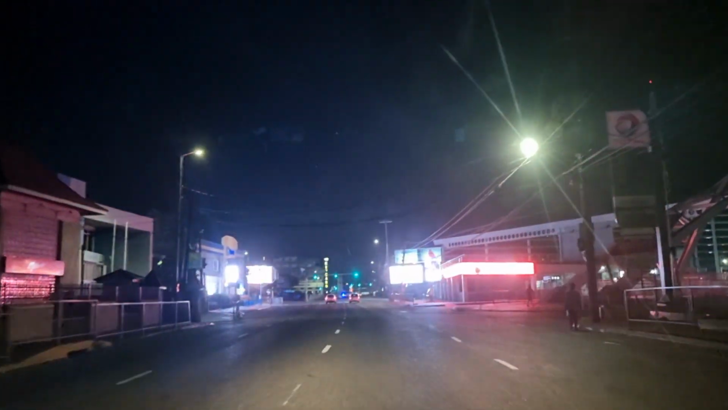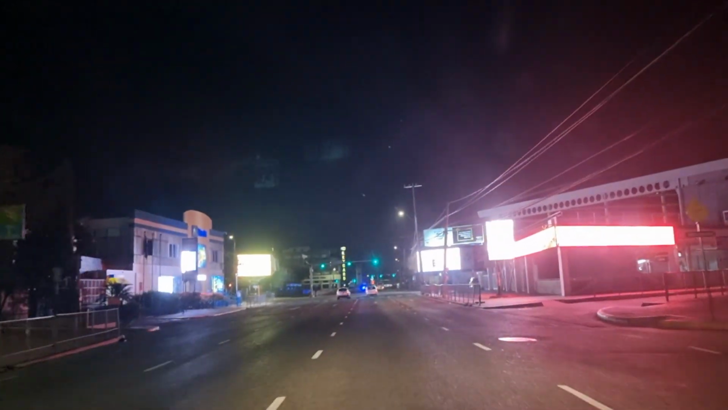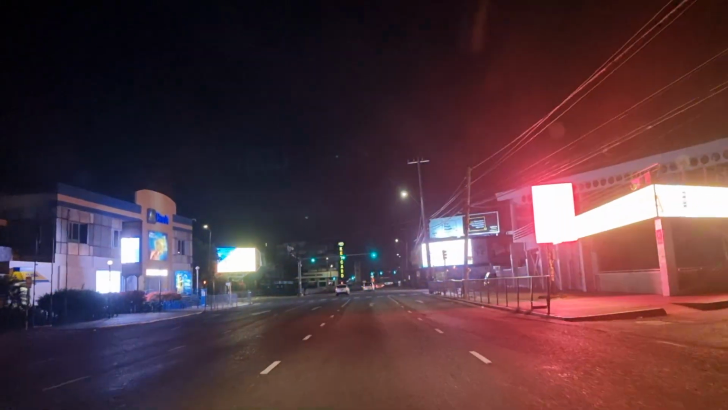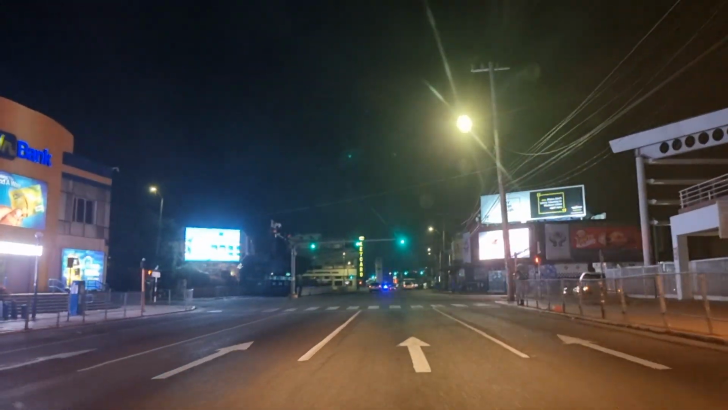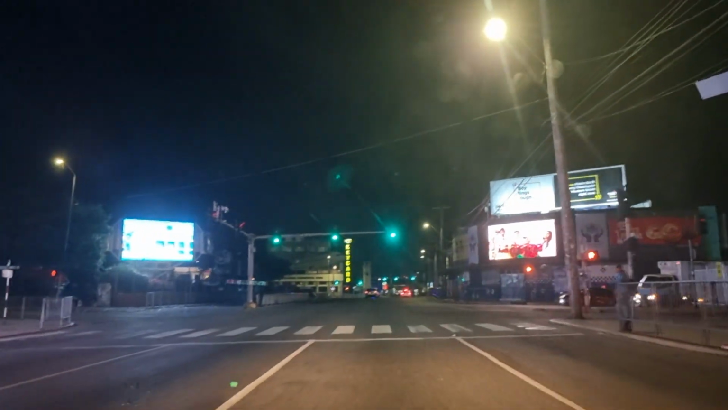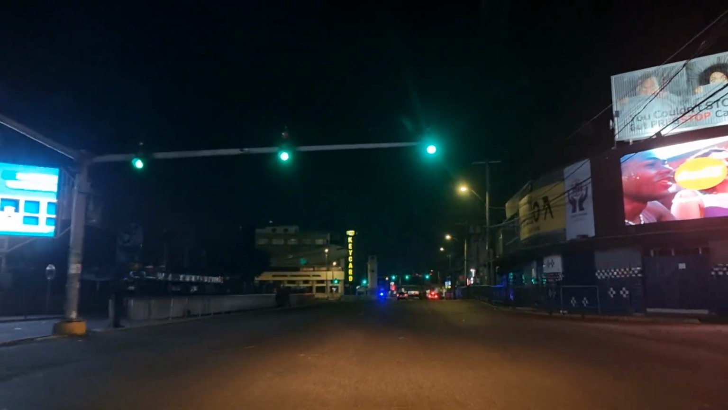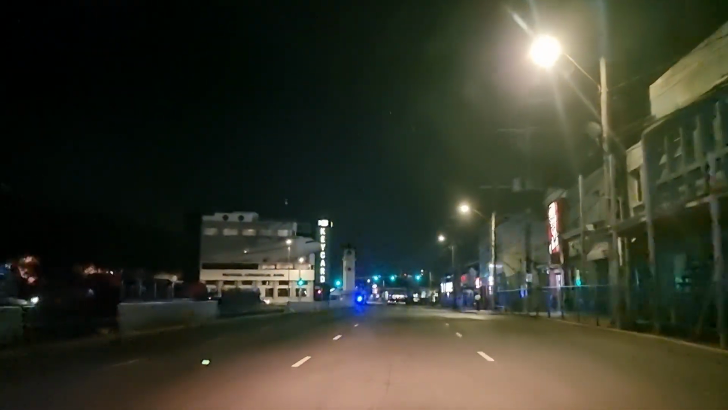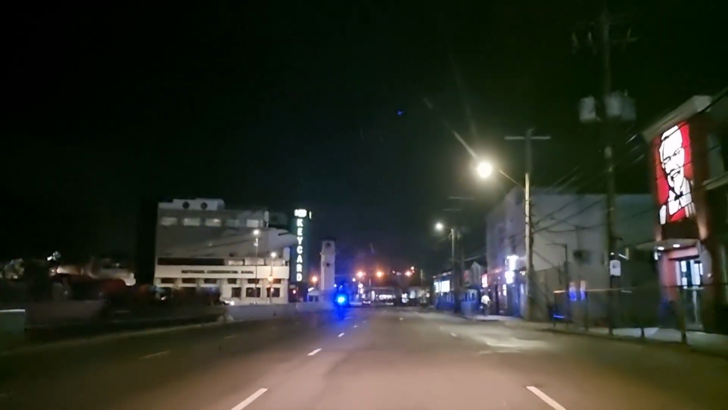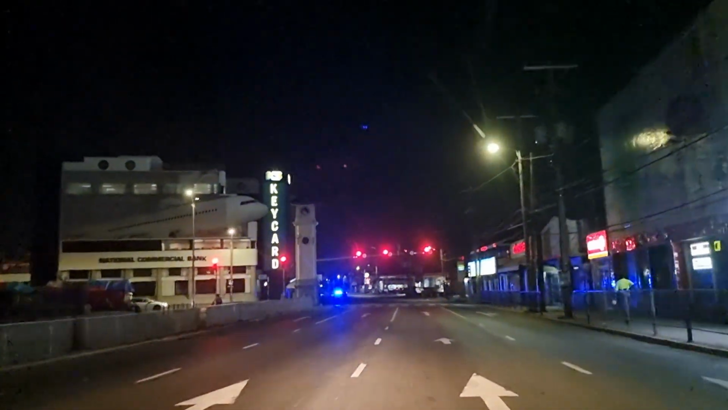So this is the upper level for the transport center. Again, no one is over there because there's no buses, everything is locked down, and the curfew runs back to 6 a.m. no, sorry, 5 a.m. tomorrow morning. So these stoplights are two of the busiest in Kingston, probably in Jamaica as well.